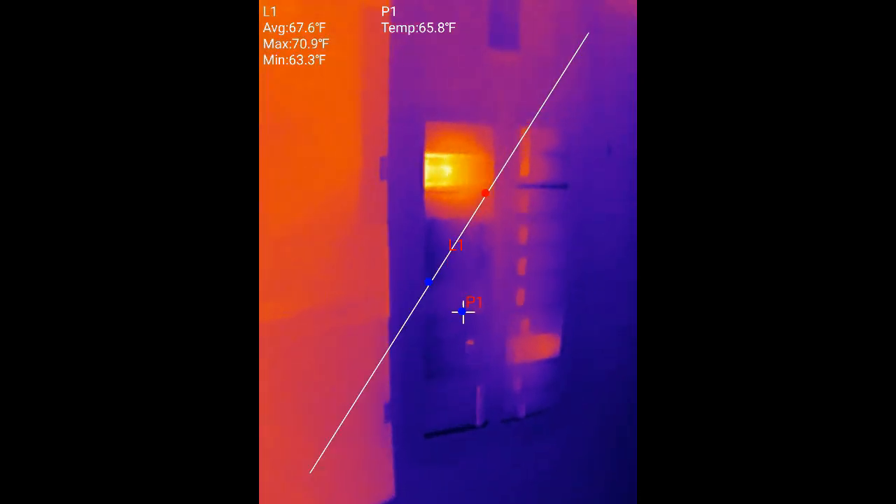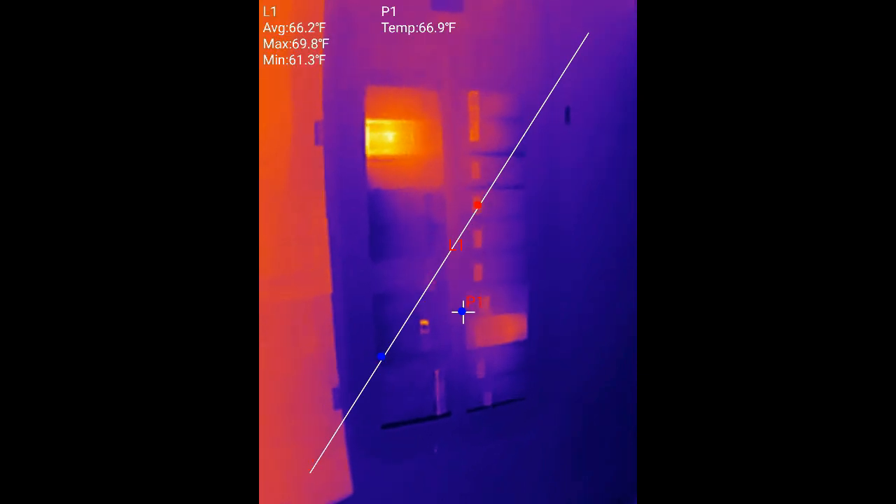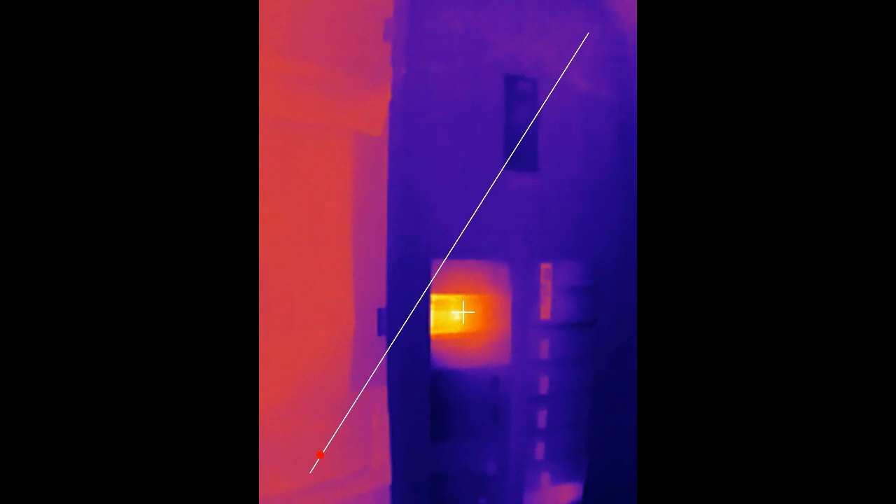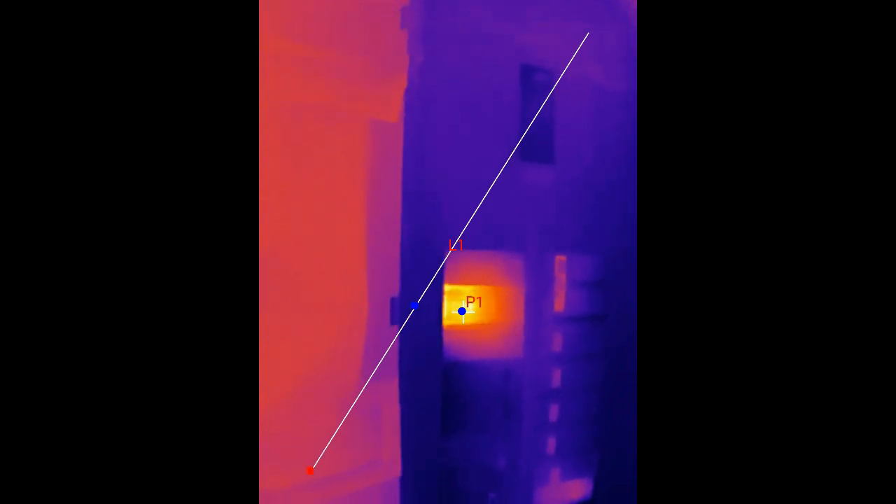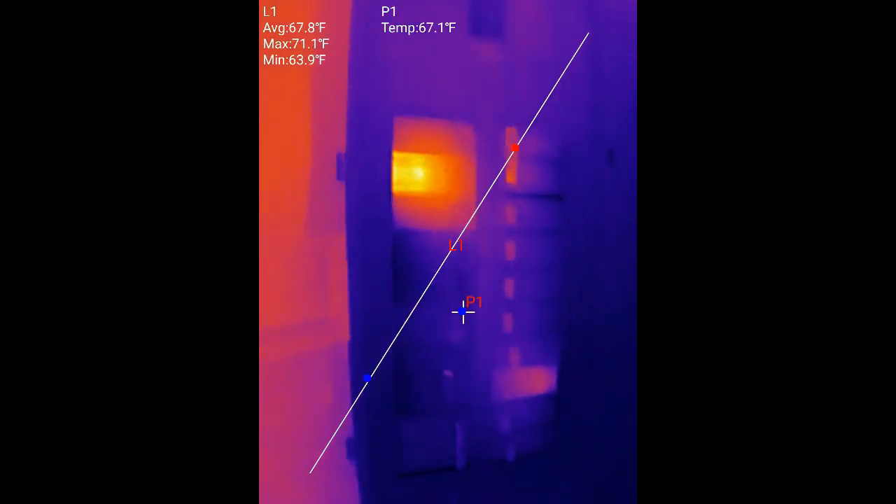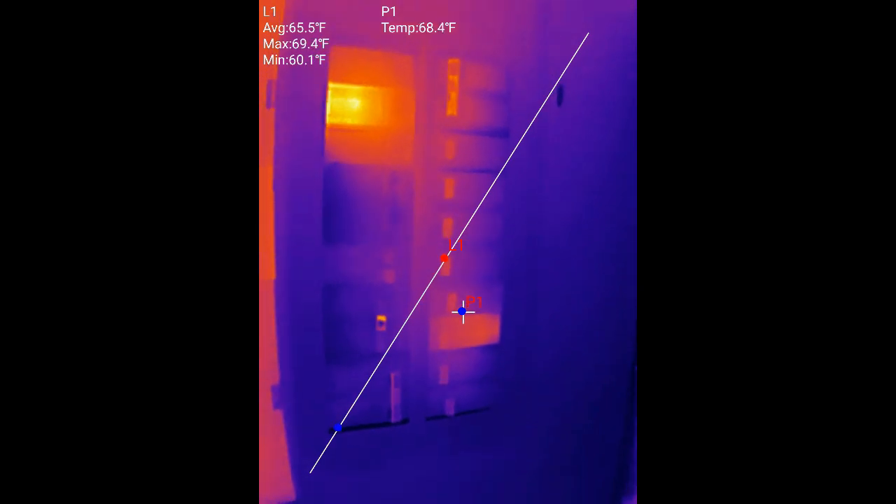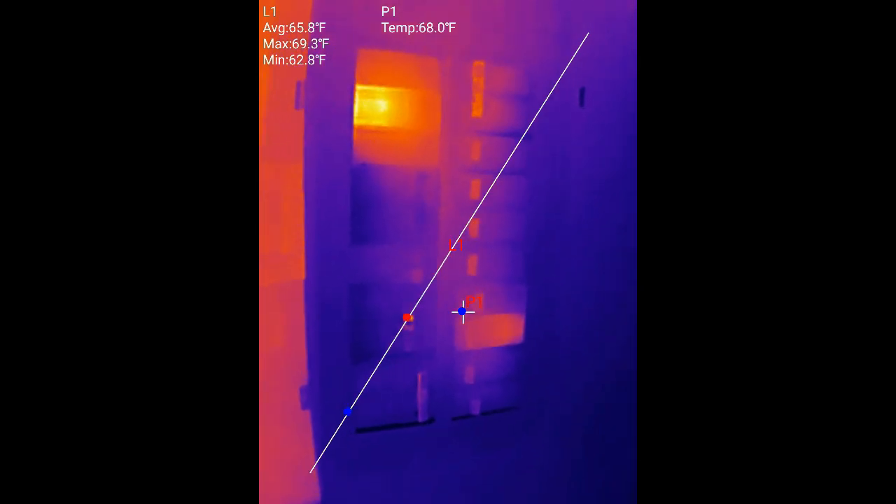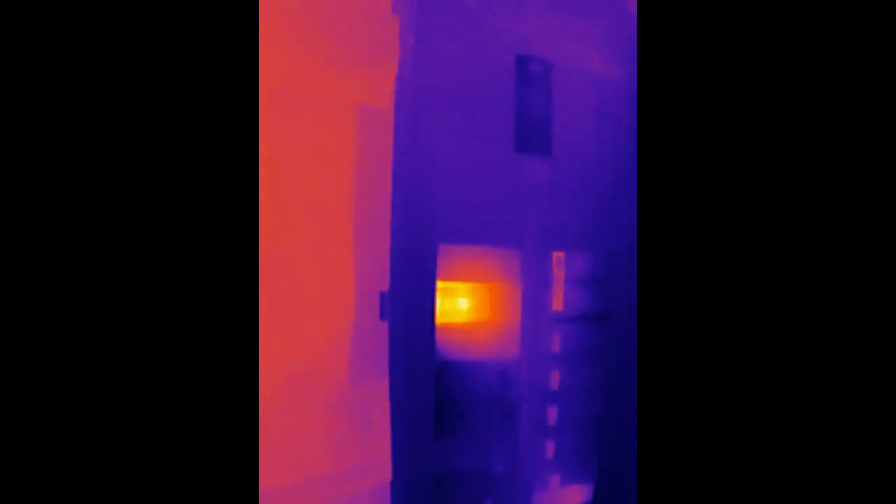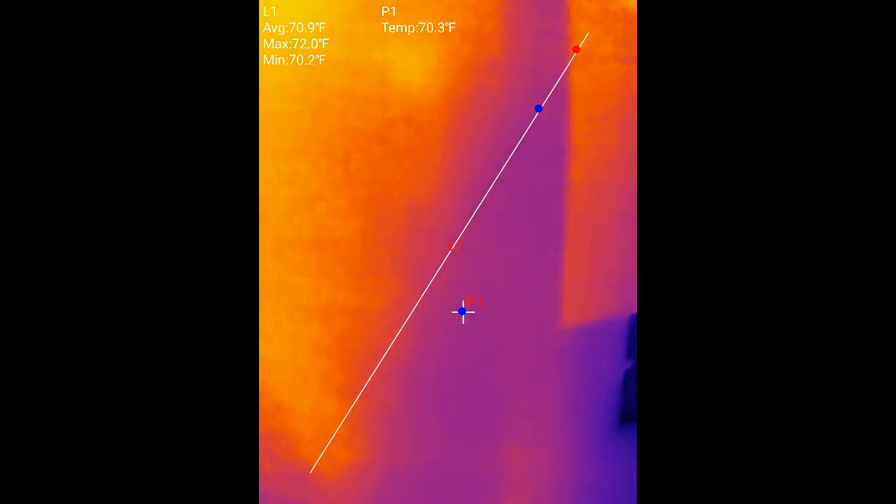So, which breakers do you think are carrying lights? Yeah, that one sitting around 90. 92, 93, I'm okay with that. And that one, sitting around 70. So, that says we're running at safe temperatures. And let's just take a look at these two.